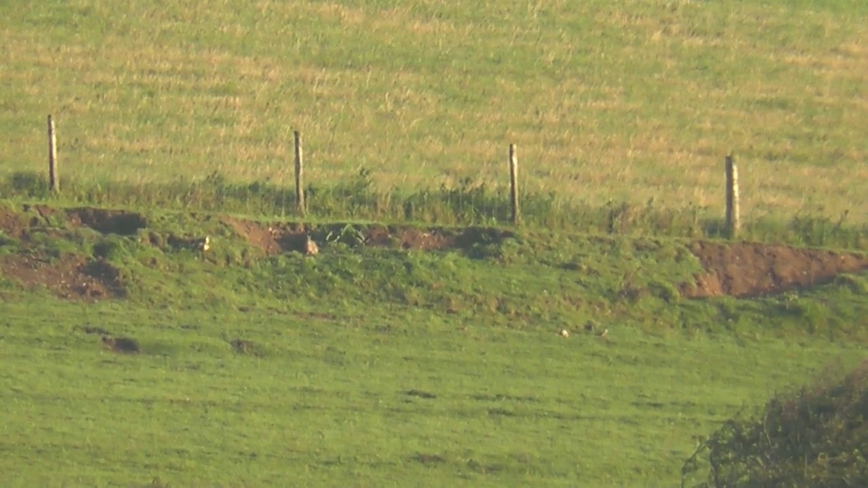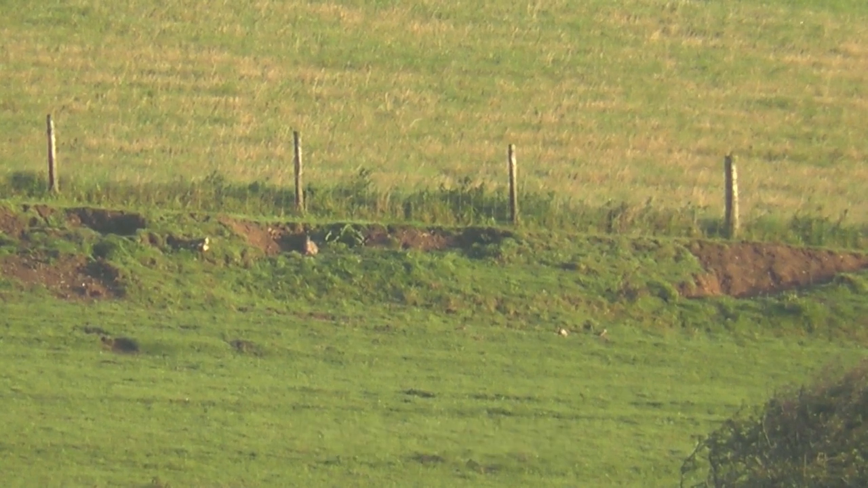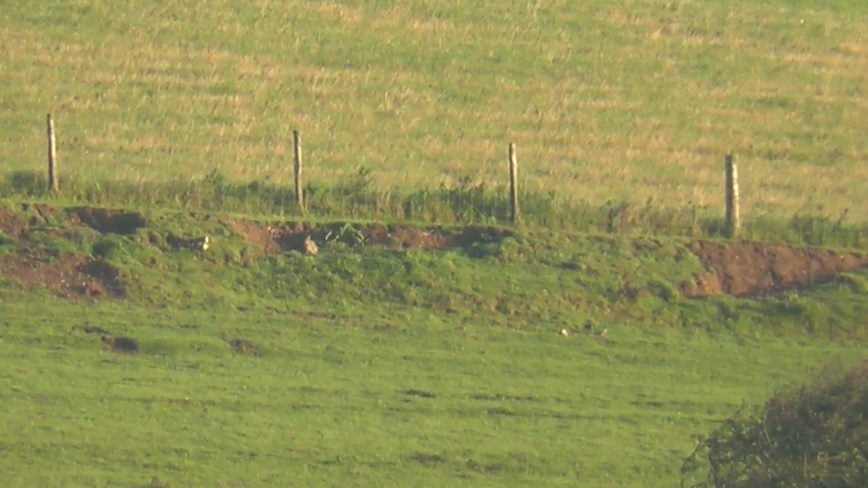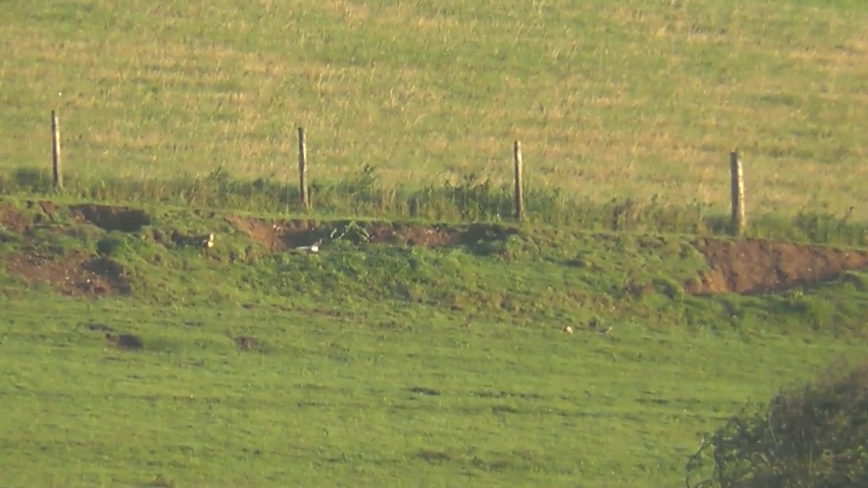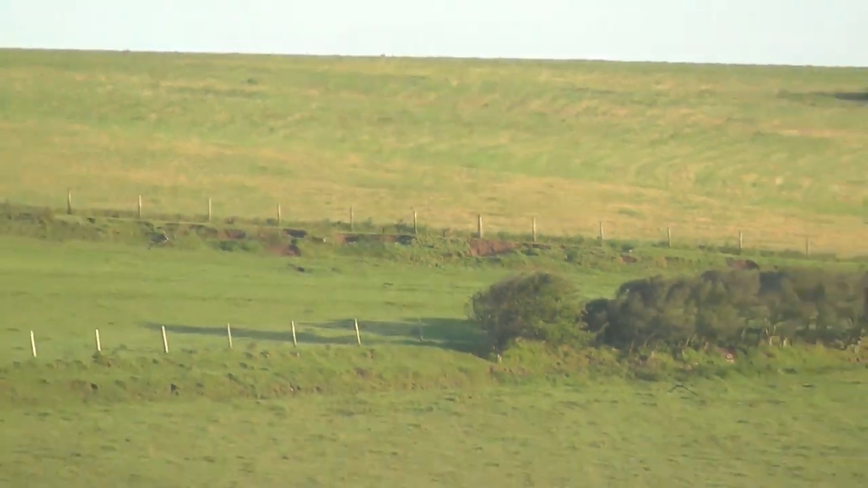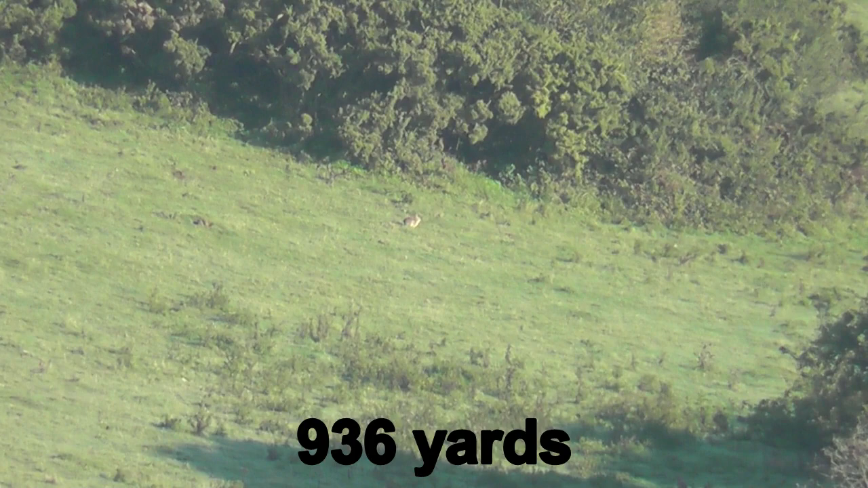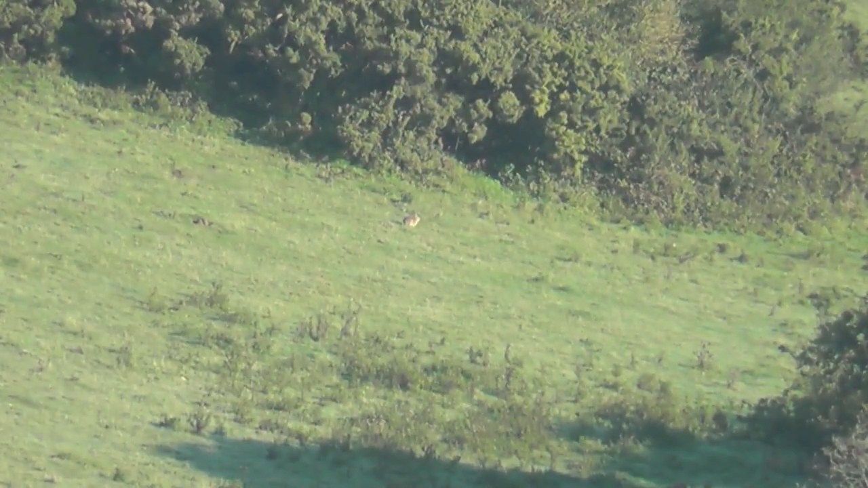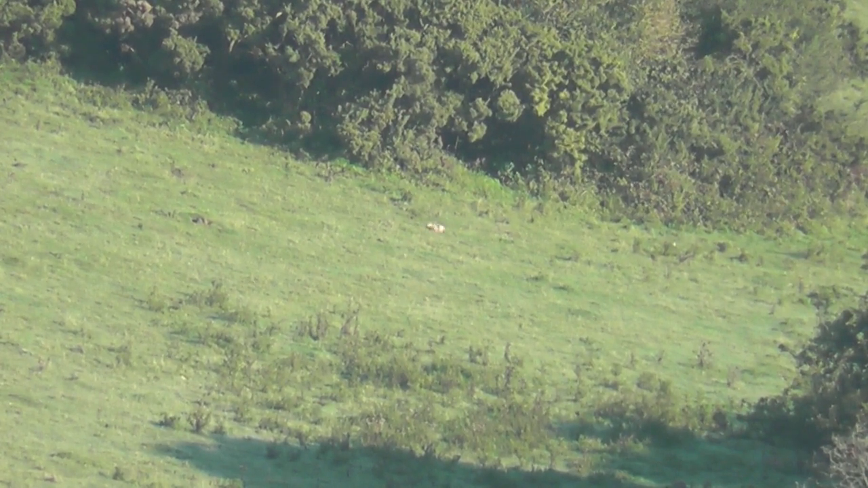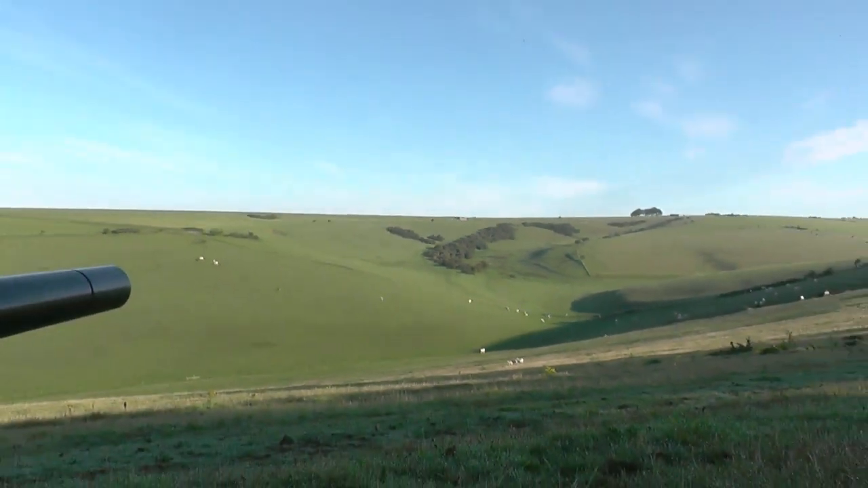Okay, this rabbit's at 695 or 696 metres, dialed in 18.5 MOA for elevation and 2.25 for windage. Okay, that rabbit was 856 metres.